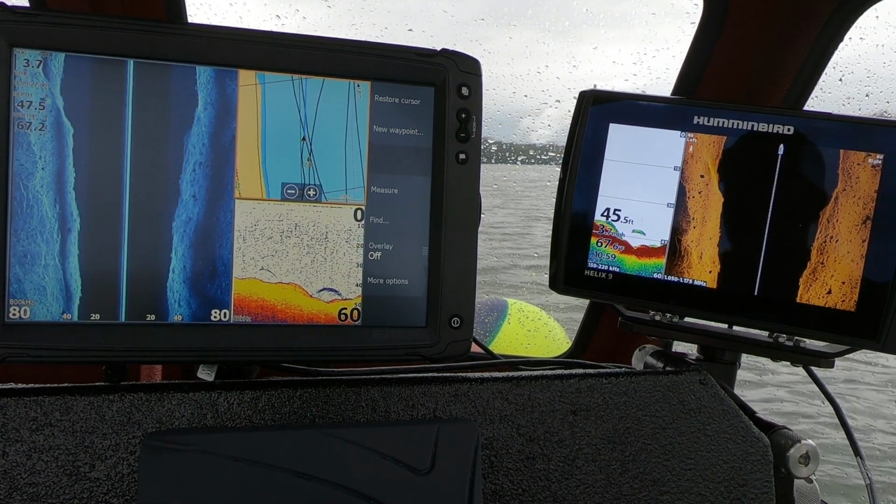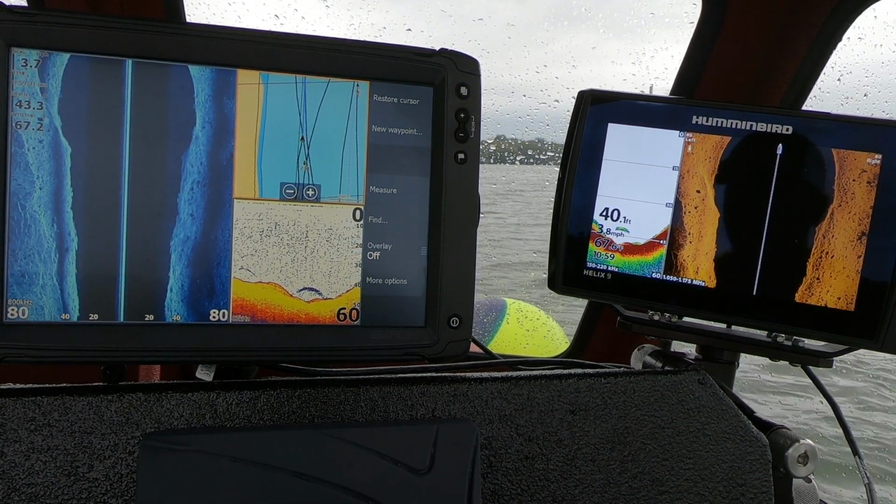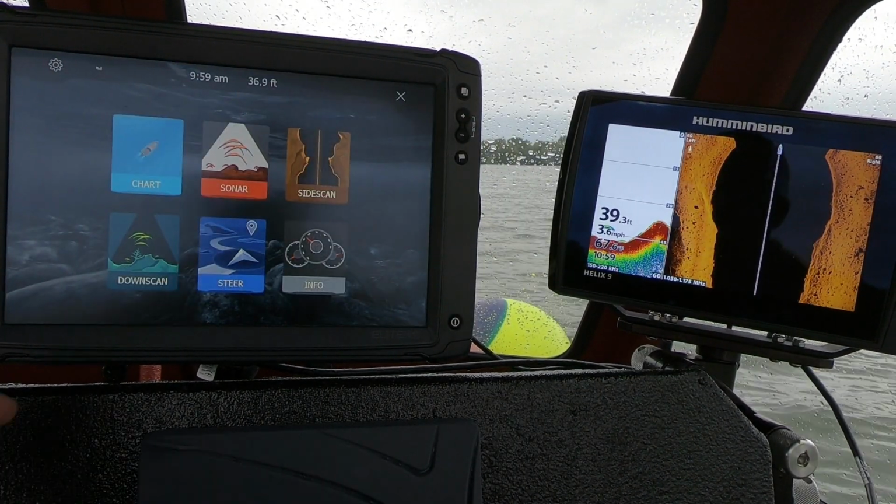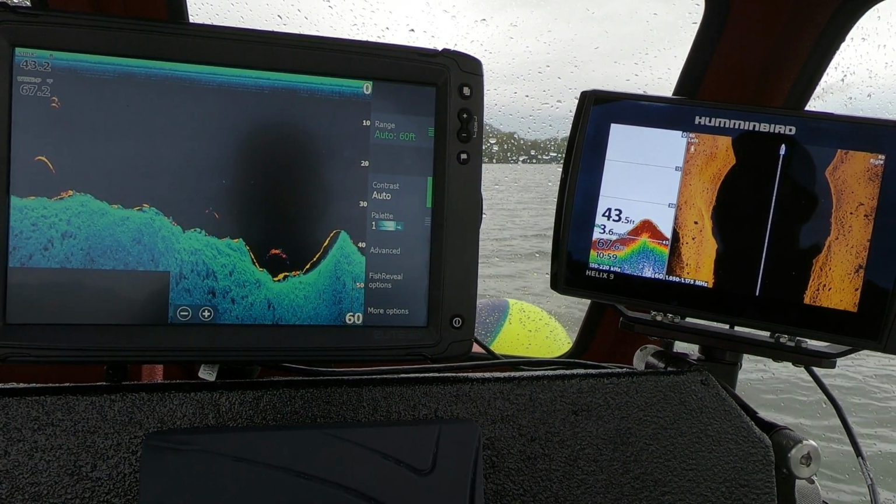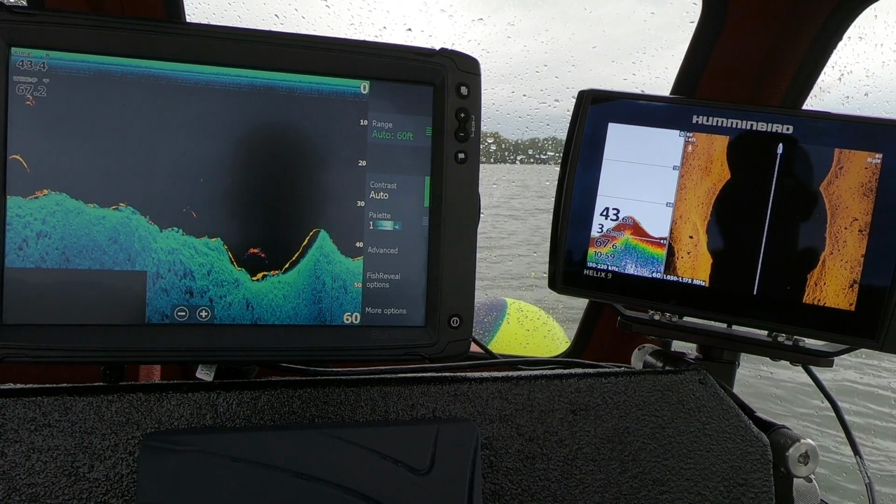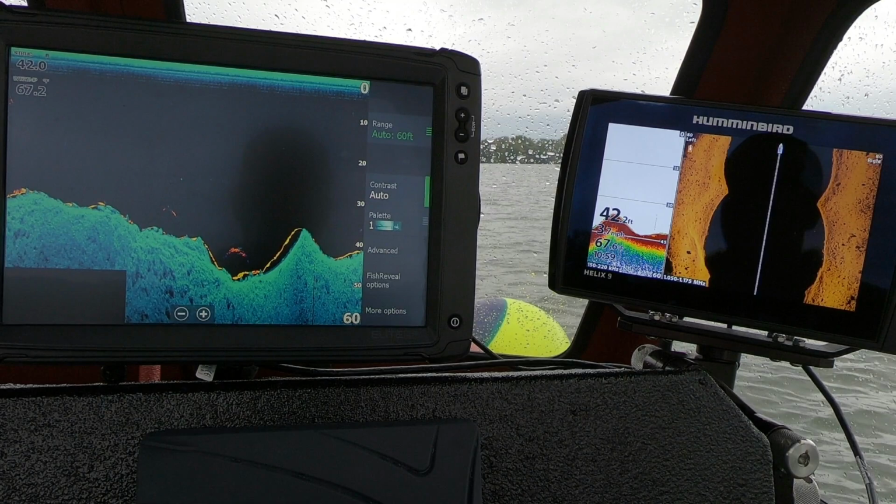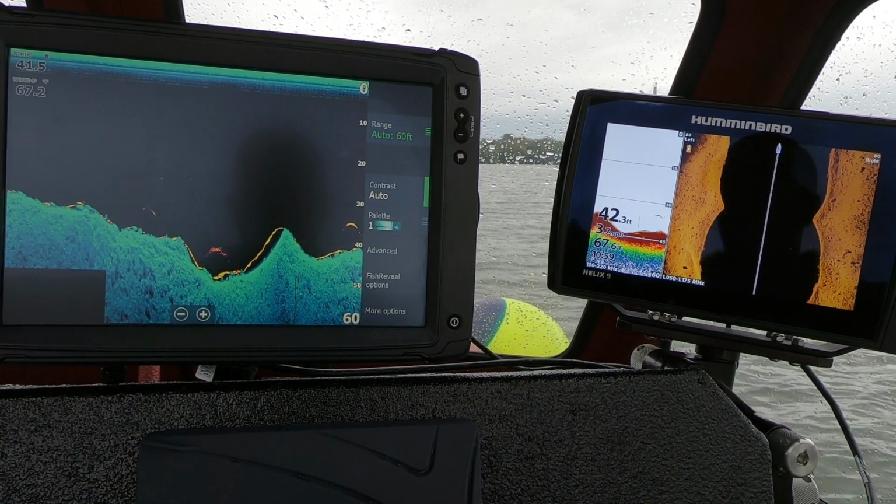Now, one thing that Lowrance has that Hummingbird does not is something called Fish Reveal. I'll switch this over and show you guys. Now you can see you have your 2D overlaid on your down imaging, and it makes it super easy to pick up those fish that are tucked down into those crevices.